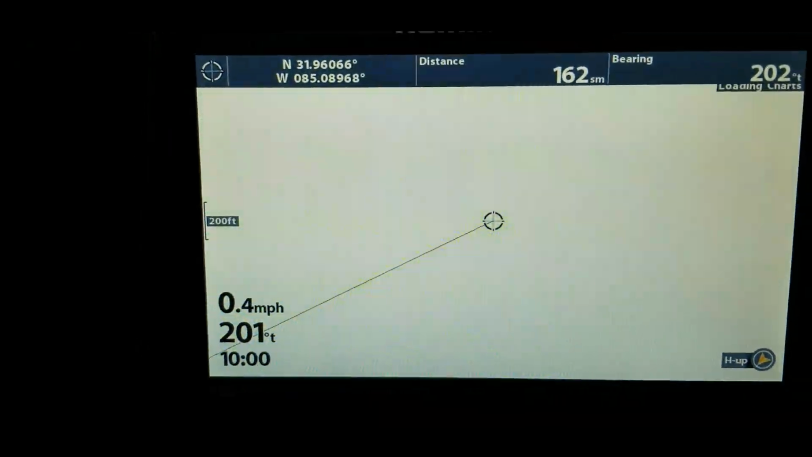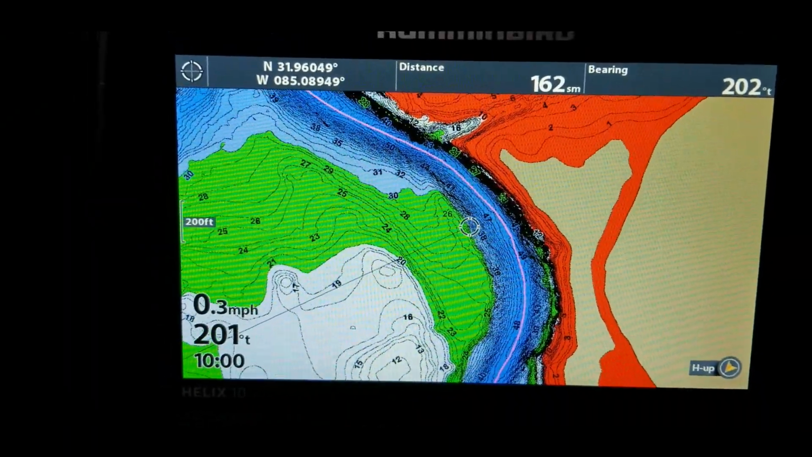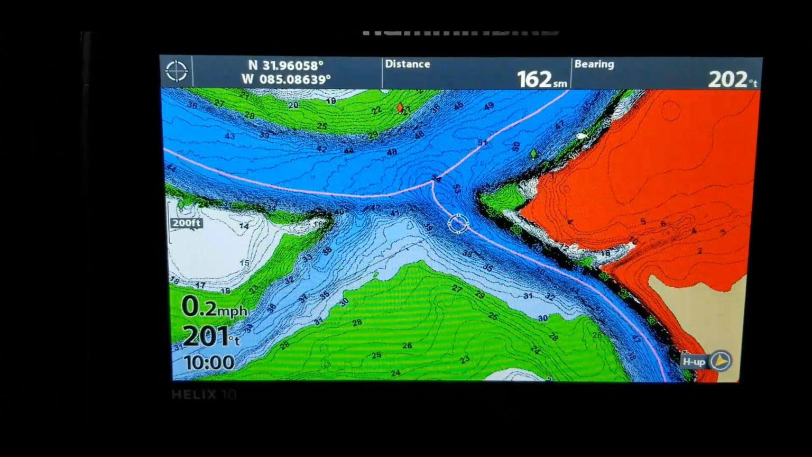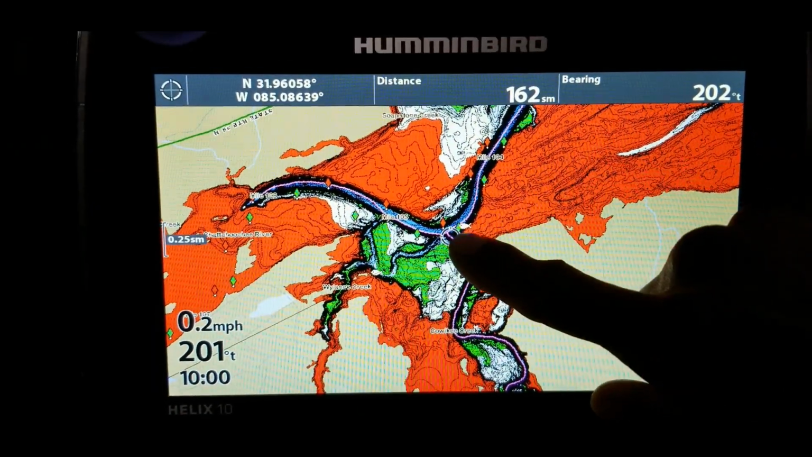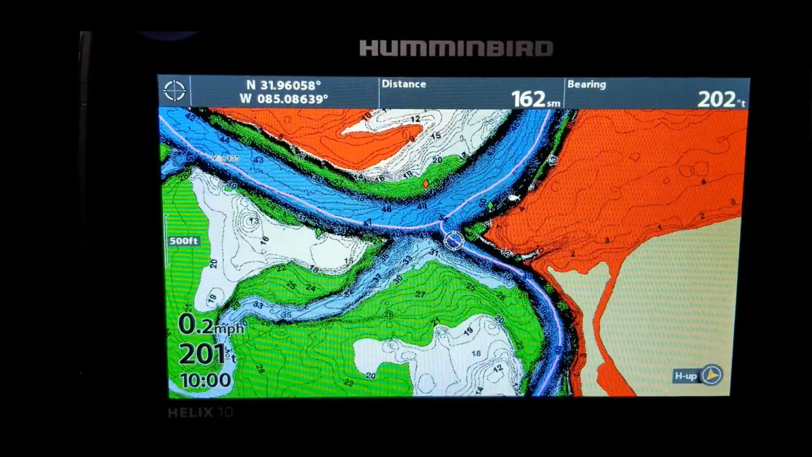You'll see a lot of people out here that are very familiar with this lake. They will be flying 40, 50, 60, 70 miles an hour going through here. But I definitely would not advise that to someone that is not familiar with their mapping and not familiar with this lake. And as you can see, look at all of this red area. You have to stay inside of this channel.